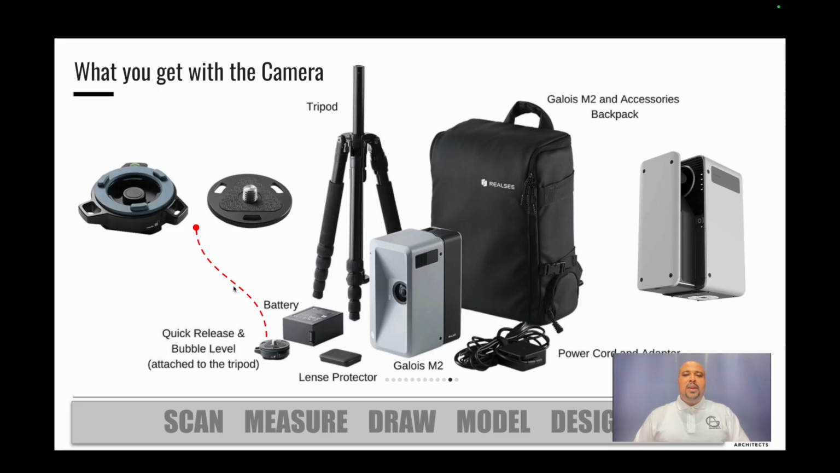So what you get with a camera, besides the camera itself, you're going to get a backpack, which kind of hugs and protects the camera within it. You're going to get a tripod. The tripod is what you're going to mount the camera on. Now, to mount the camera, they're going to give you a quick release and bubble level. This is a 2-part component. This part right here goes at the bottom. It kind of screws into the bottom of the camera, like right here.